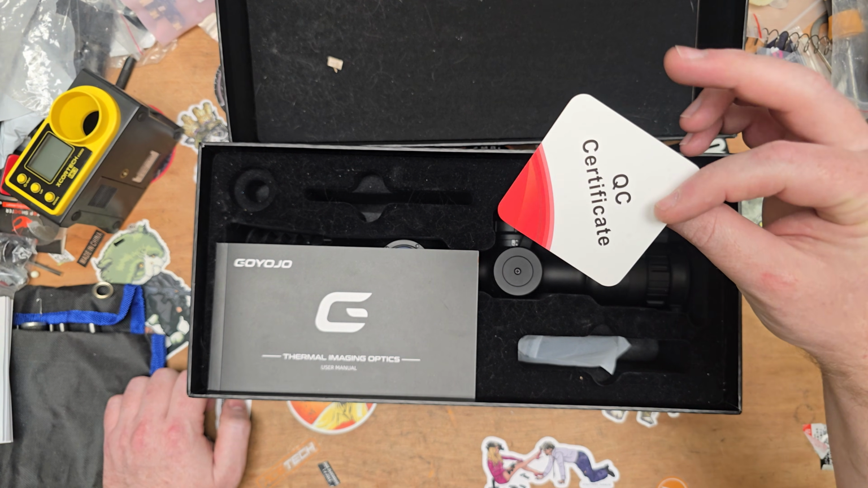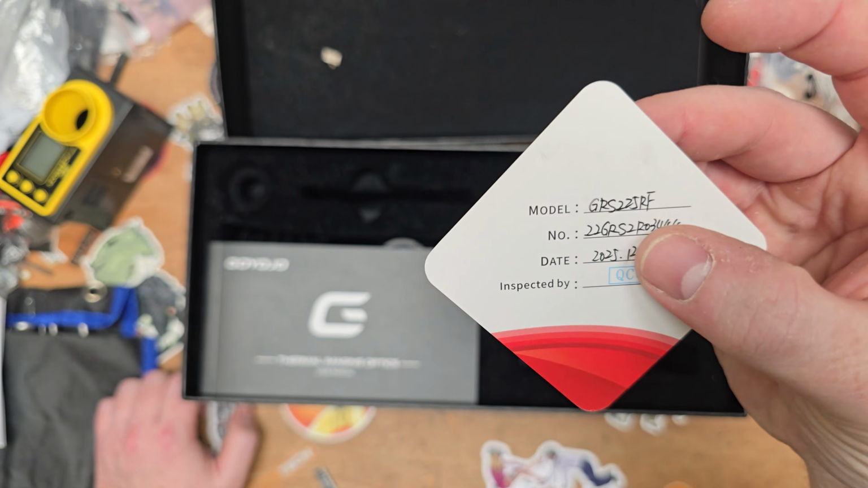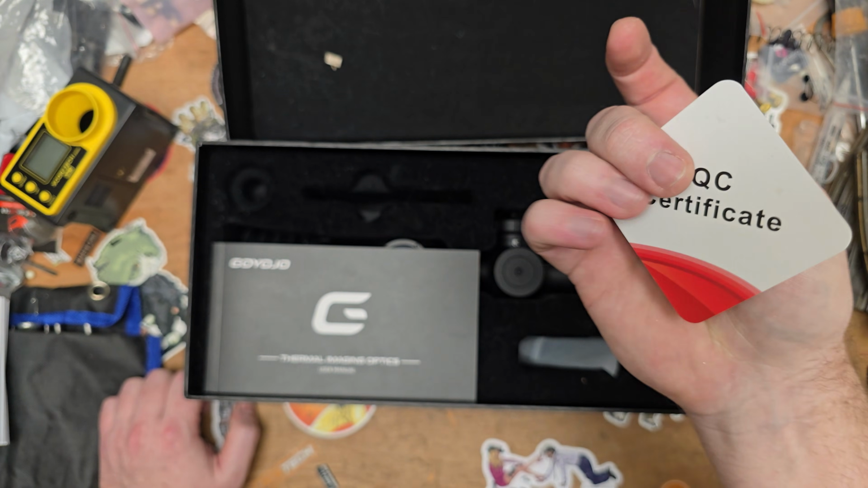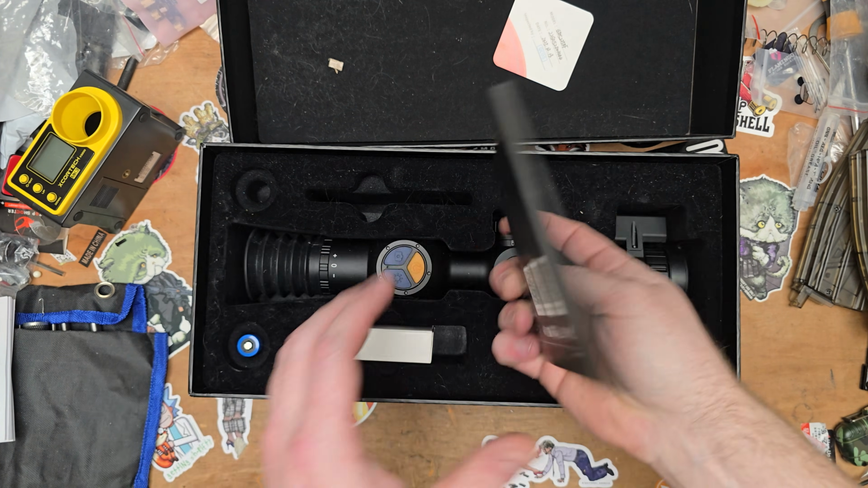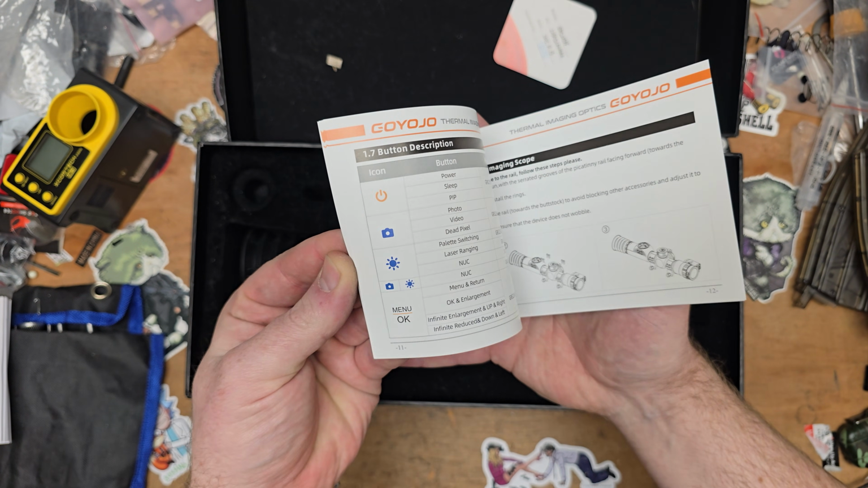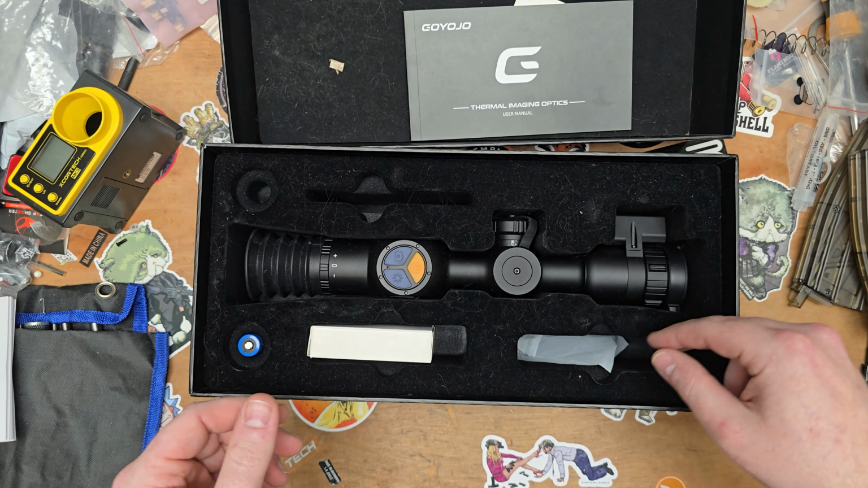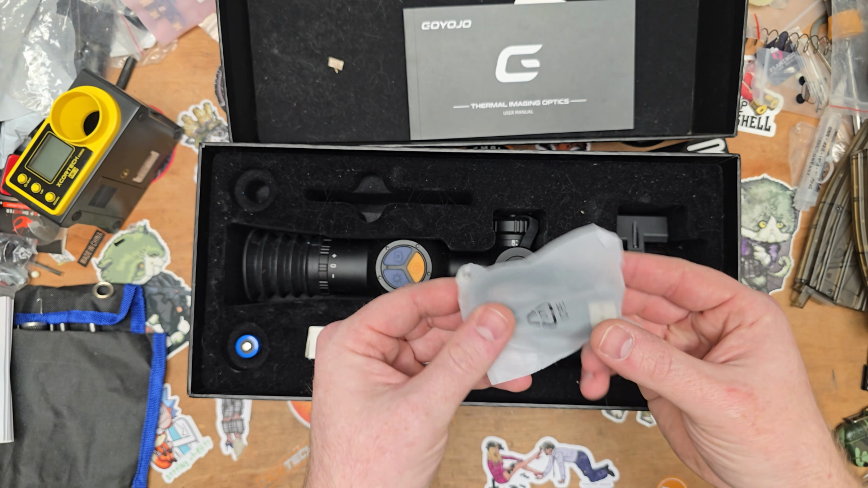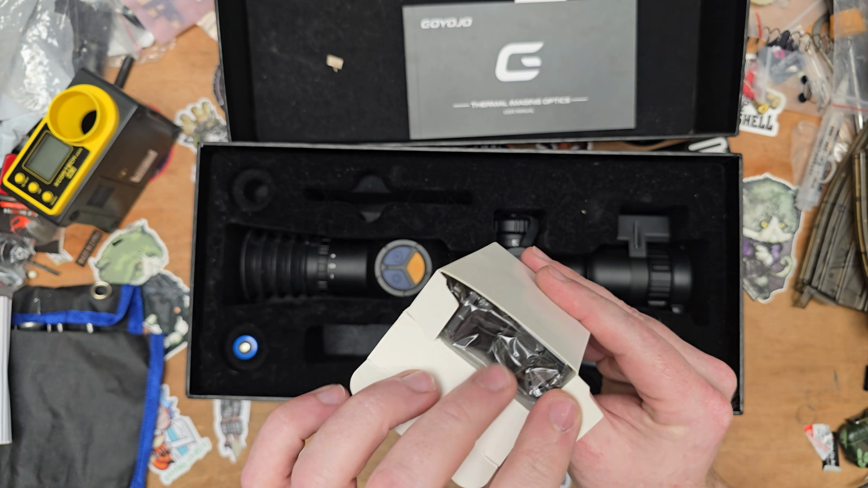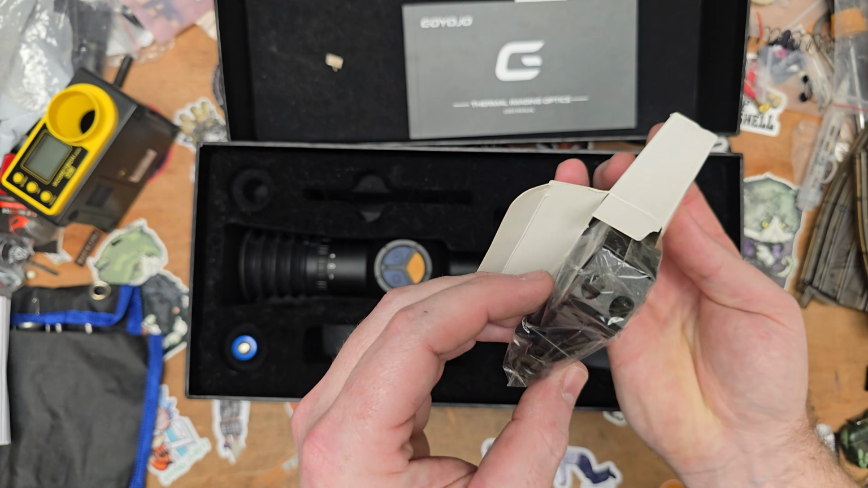So in there you'll get a QR certificate. Now this is the GRS225RF model, I think. You've got a manual here, tells you all about it. This is designed for recoil shooters as well as, probably more so. You've got a USB cable in there. In here you have a set of scope mounts. They are just generic cheap scope mounts, but they are Picatinny ones.